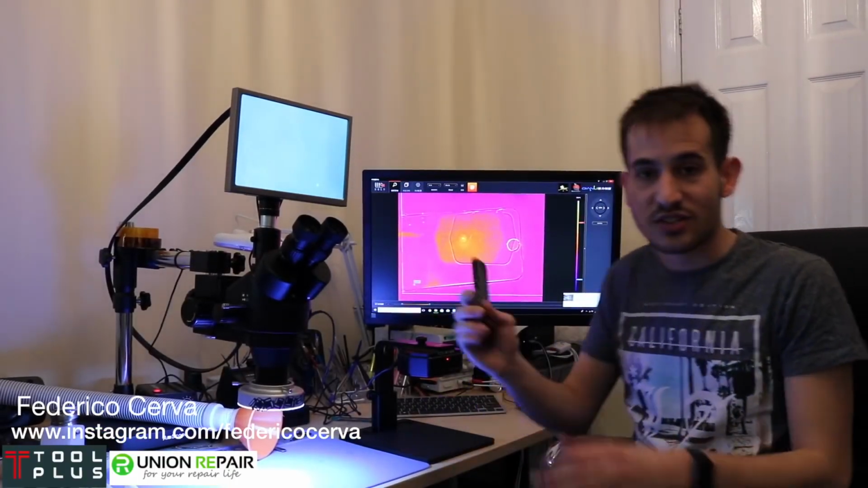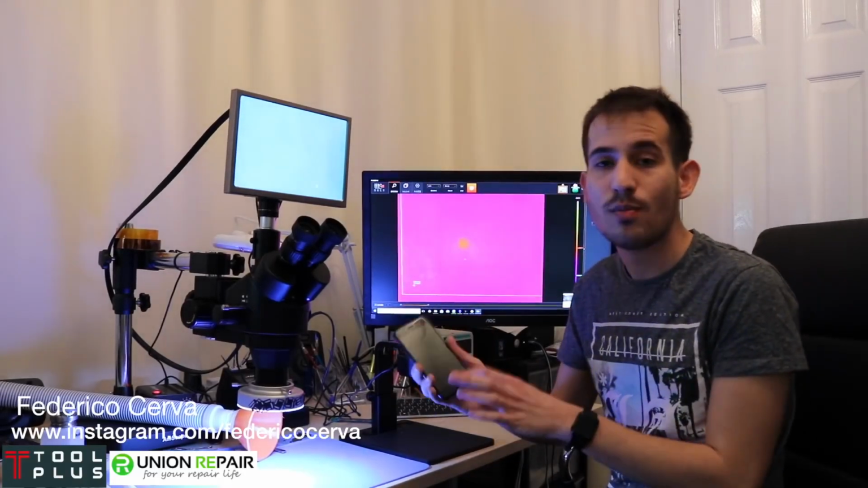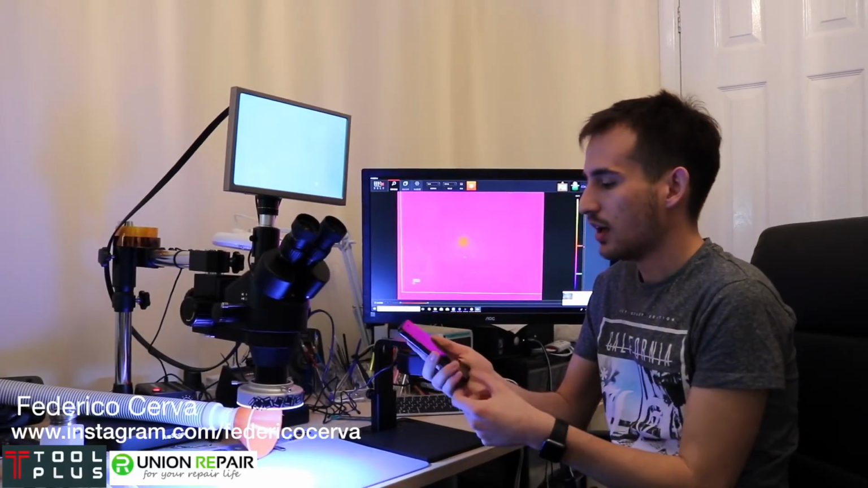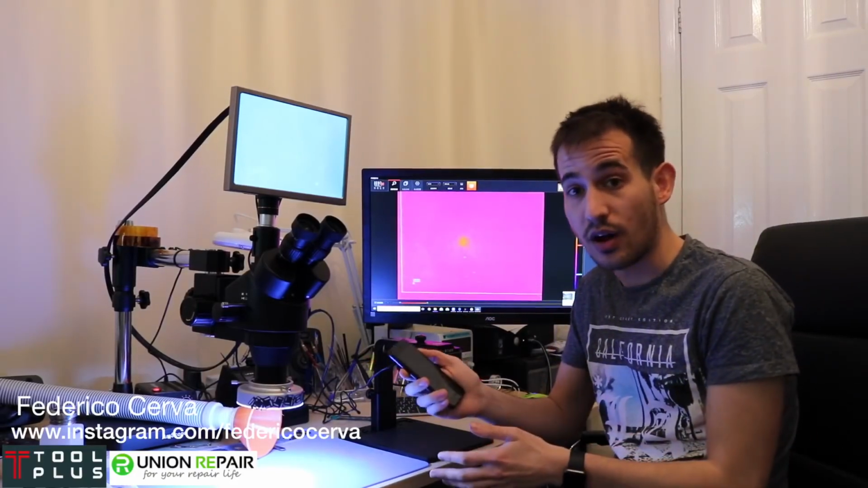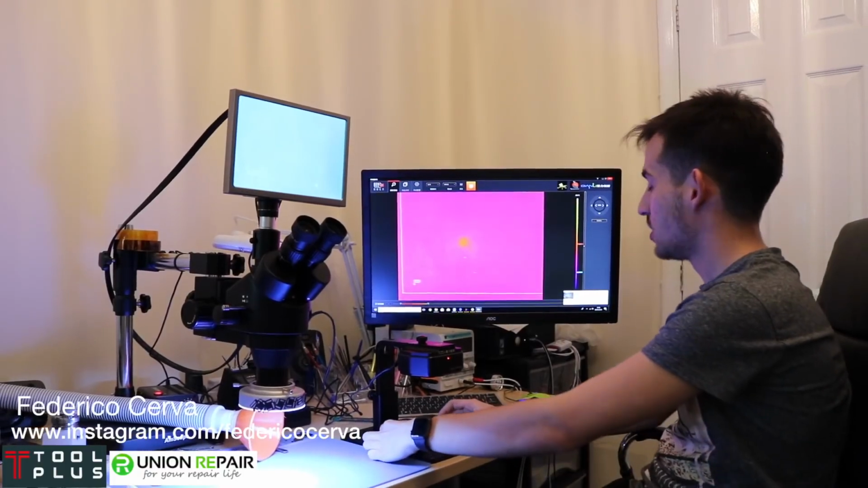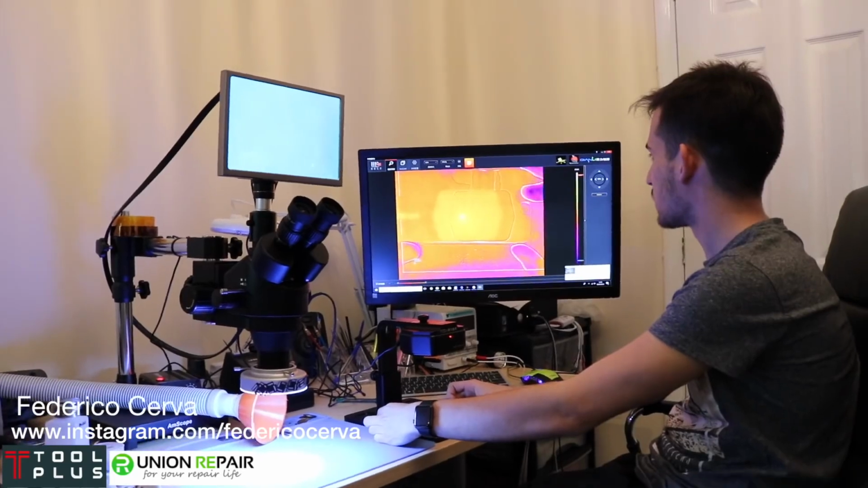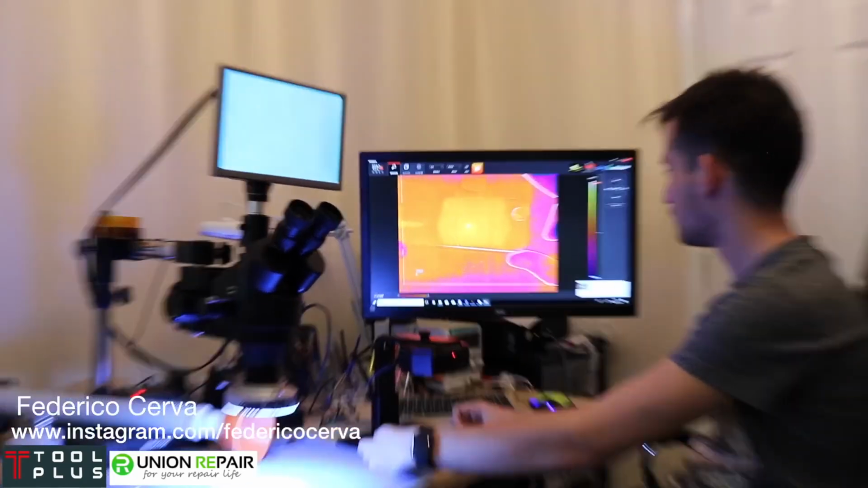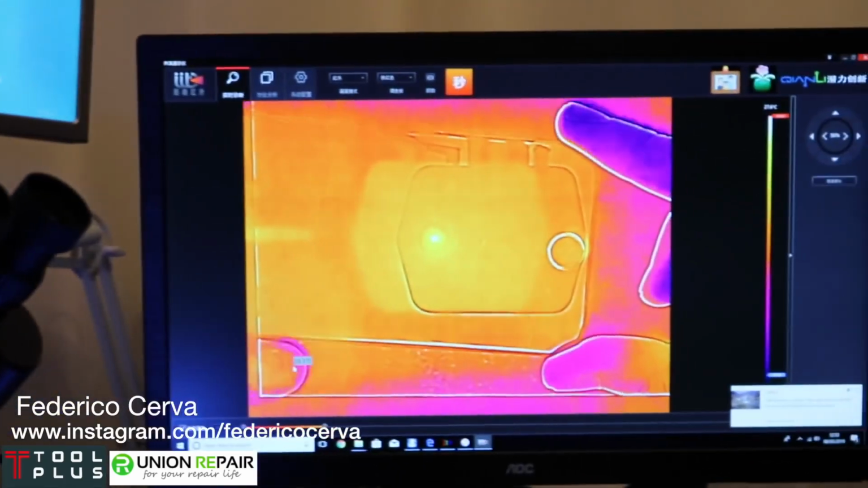Okay, so here's one example. We have an iPhone 7 sent in from Belgium. The home button does not click. Now, before we go anywhere, all we have to do is, without taking the phone apart, let's go into the thermal camera here. We'll see on the footage over here. So what we're going to do is put the phone under the thermal camera, like so. Okay, and we're going to turn it on, and let's see what will happen.